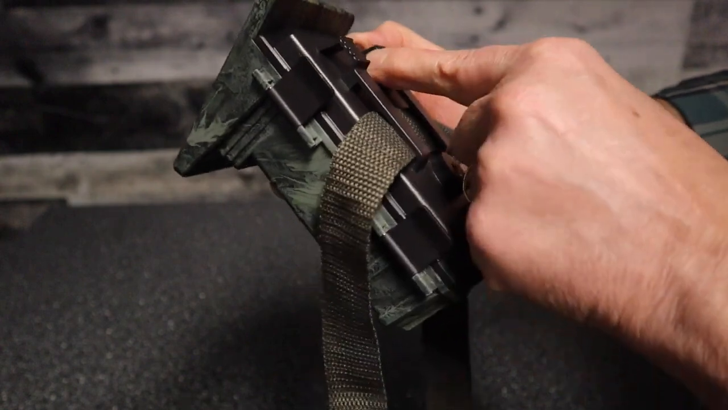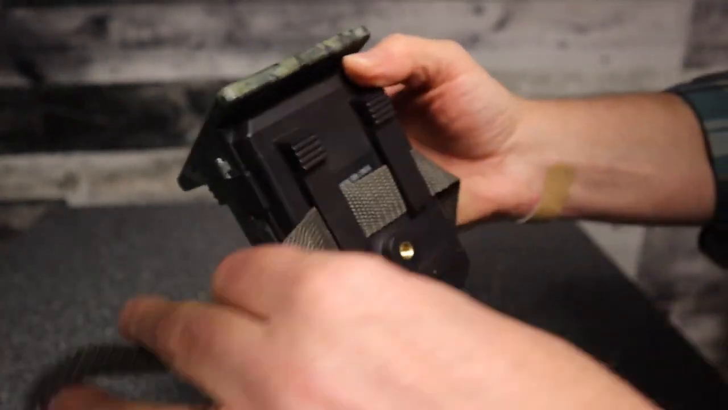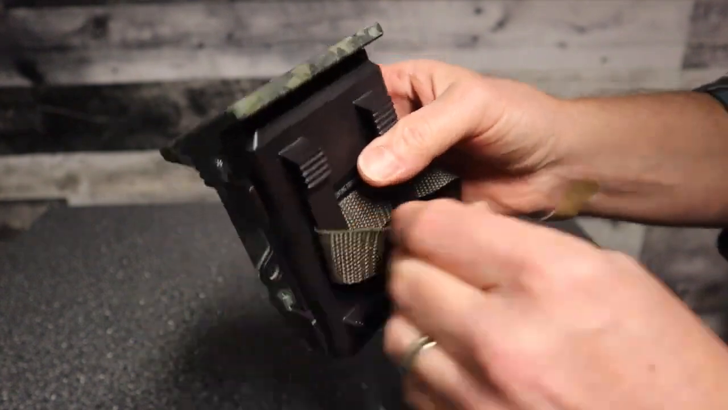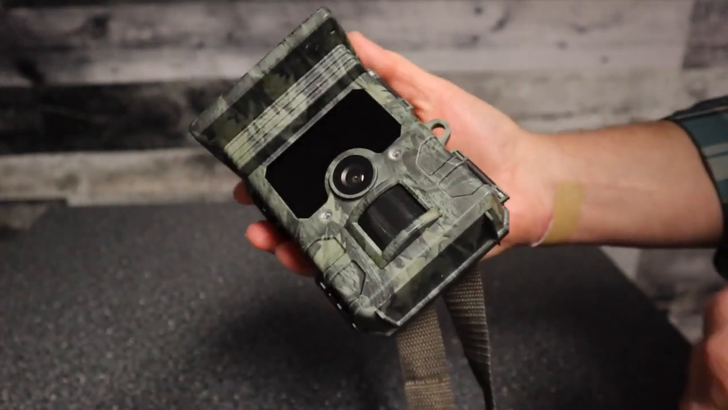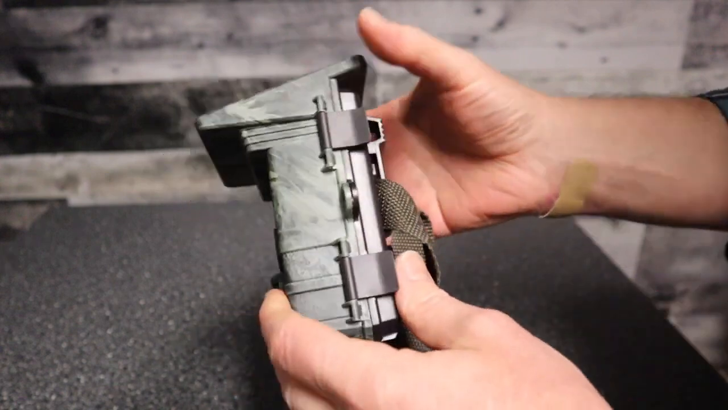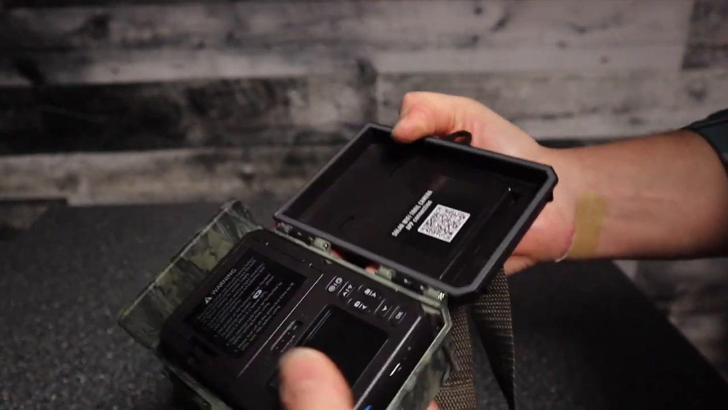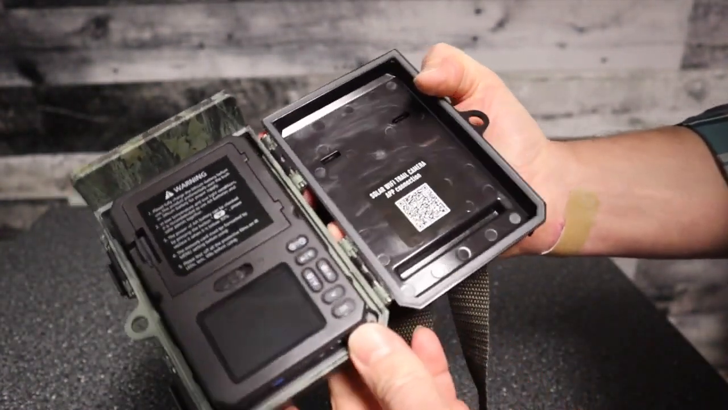And then there's bigger holes up here if you want to use a cable lock to try and lock it to a tree or whatever. So it gives you some security that way. And again, this is a little bit more expensive camera than what I've usually had. So good idea if you're in a well-traveled area to have the locking strap on there. But yeah, we'll just pop it open. So you got your seal there, keeps it nice and waterproof.